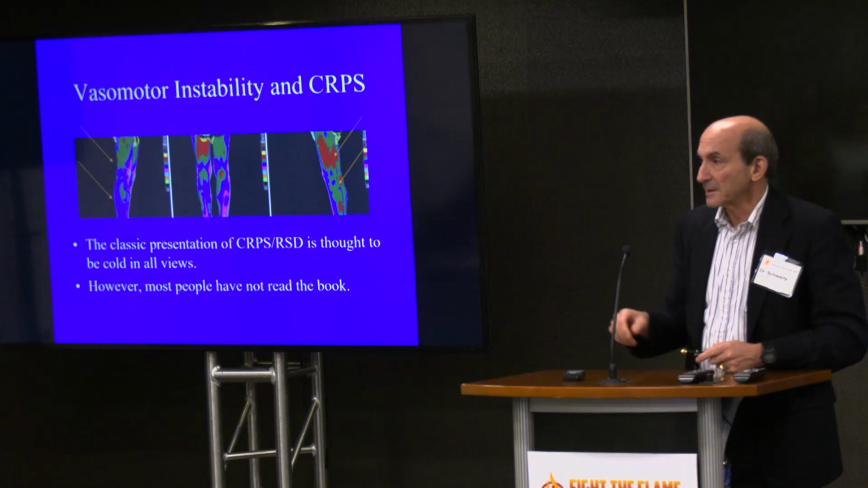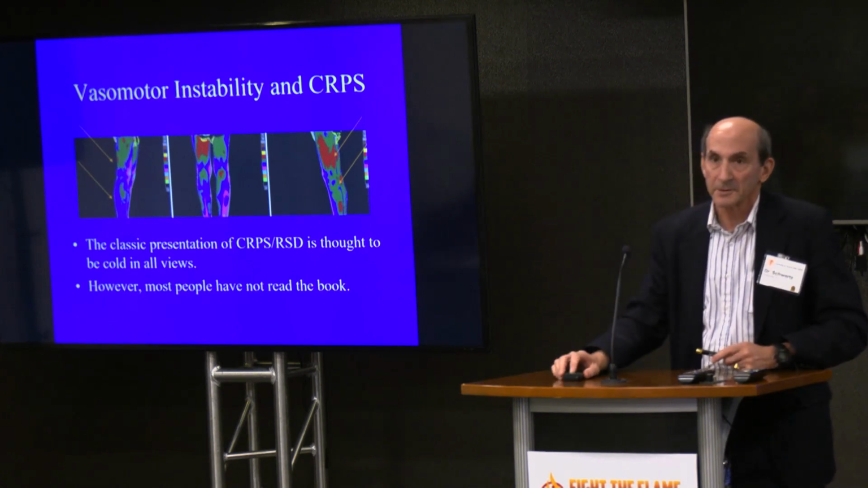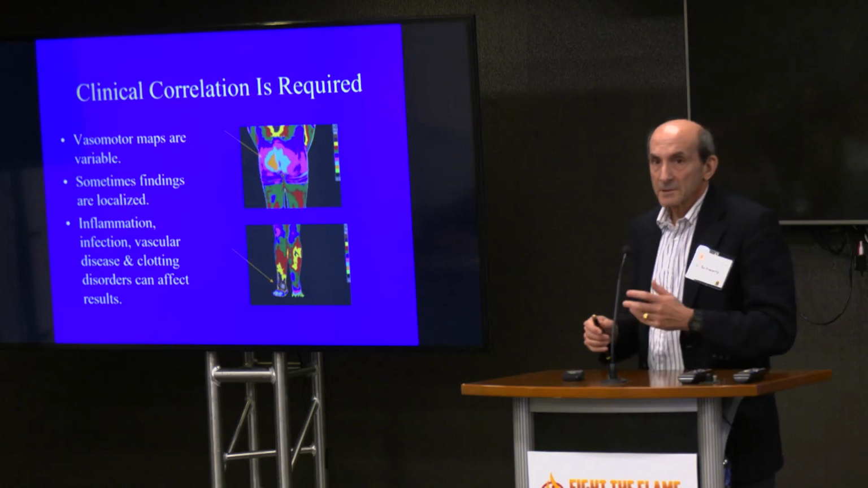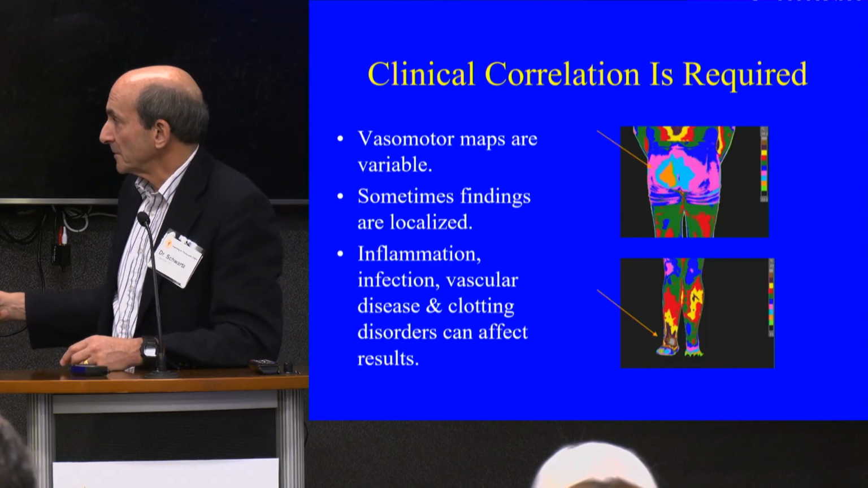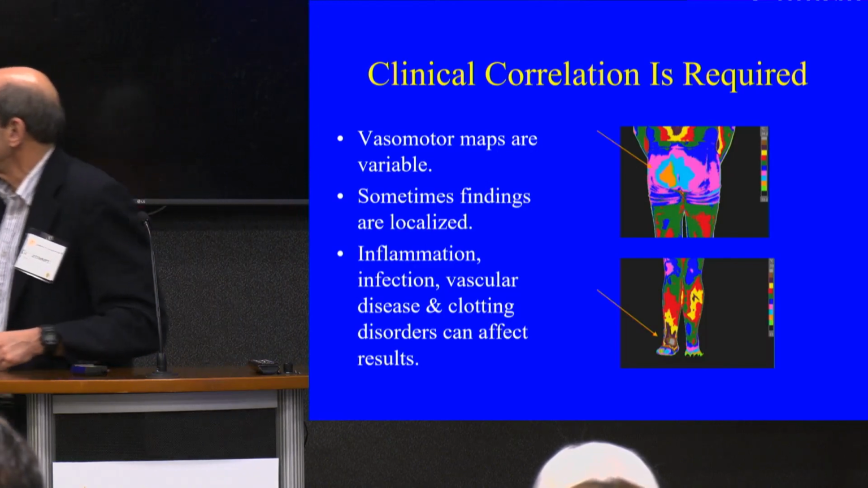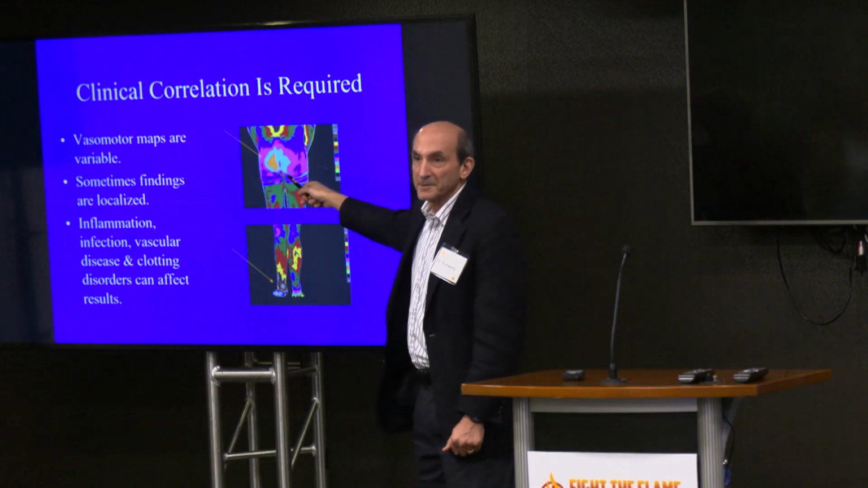That was my whole point. You may not look like this, even in a properly done study, but that's the classical thermal image. So clinical correlation is advised. These vasomotor maps are variable. In this case, we're looking at a change that only showed up on the posterior aspect of the buttocks. By the way, this happened to be a sciatic nerve entrapment in the piriformis.